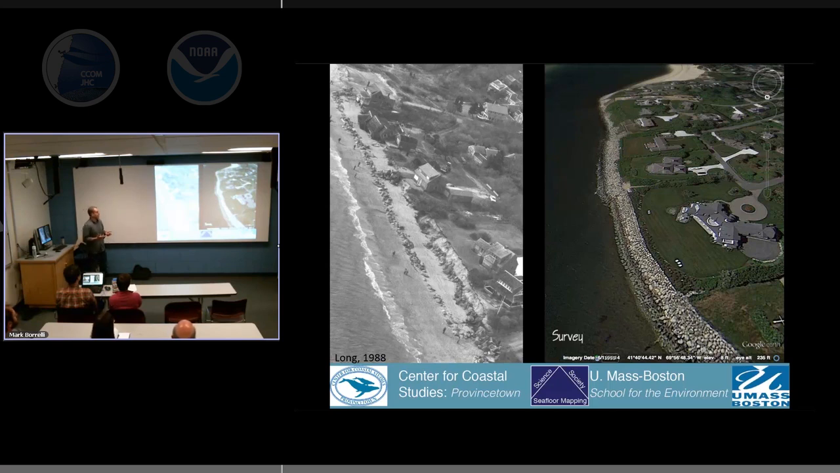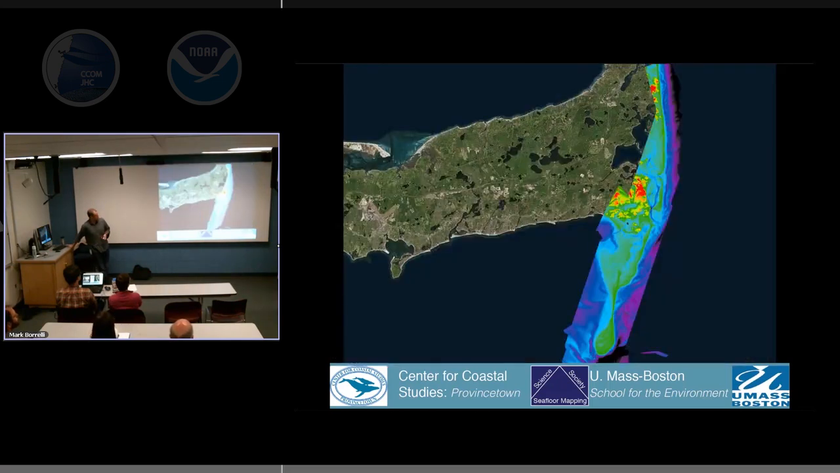So now the shoreline can't migrate anymore. And now all that water that's flowing in and out of here has no place to go. It has to go through this inlet, and it's gotten unnaturally deep.